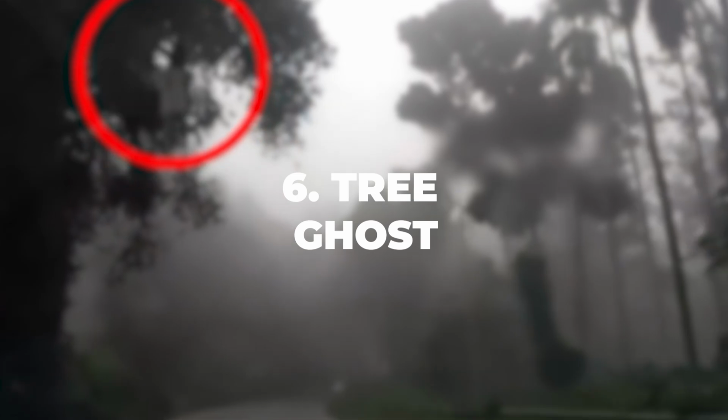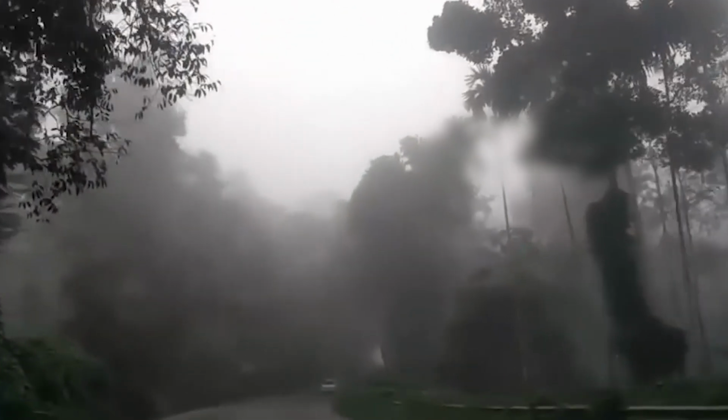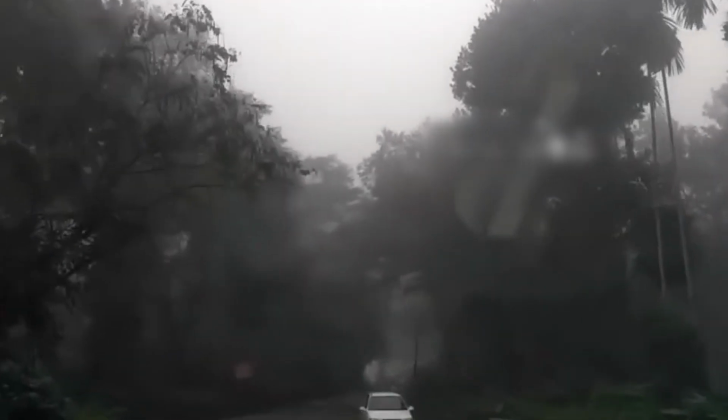Number 6. Tree ghost. Up next, we have something hanging from a tree, and I don't think I'm alone when I say I don't think I want to know what's actually going on here.